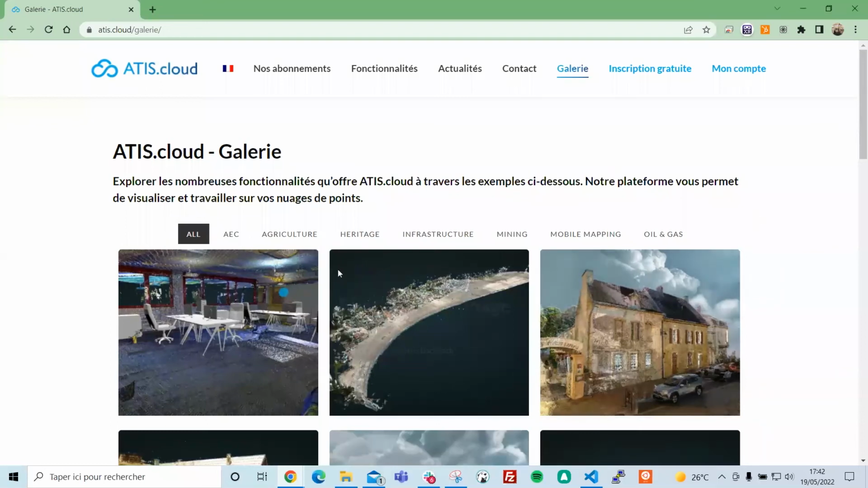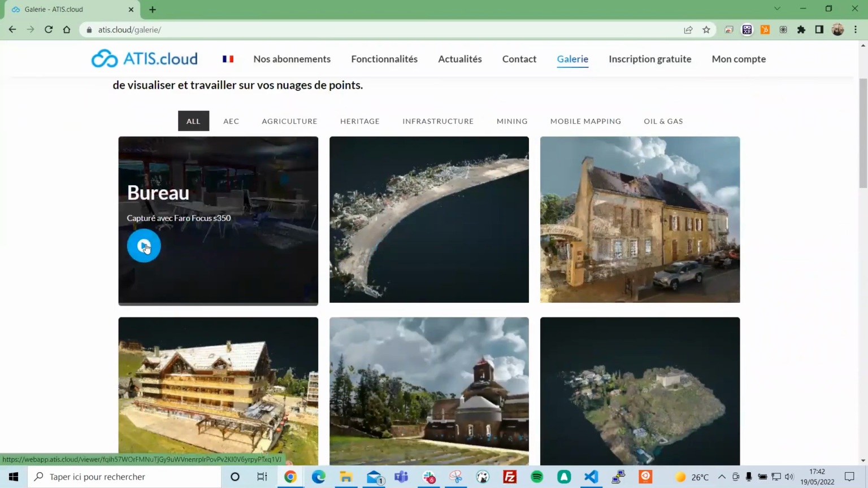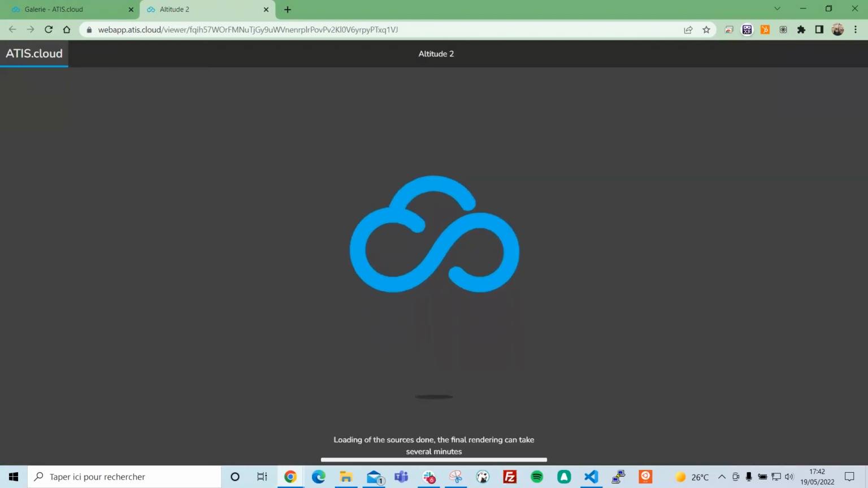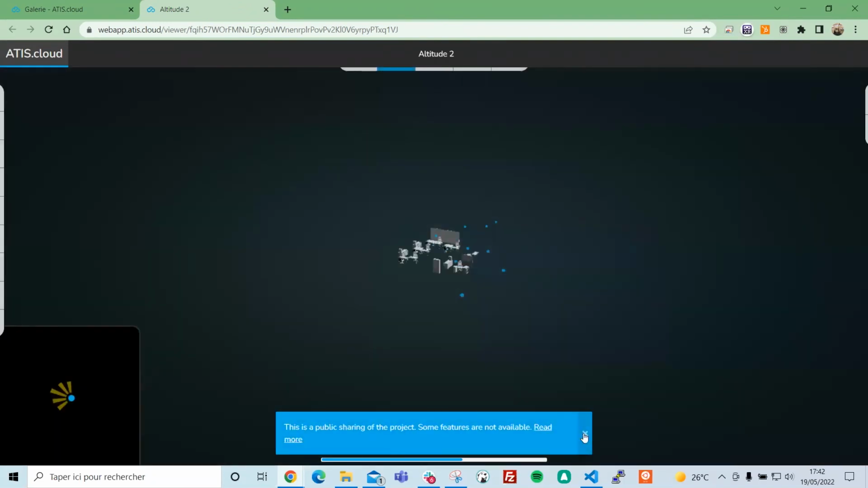Okay, perfect. So here I'm using a project from the gallery. Yeah, let's go for this project. I'm going to show you how, instead of using the profile height, you can have the same result with the clipping box.